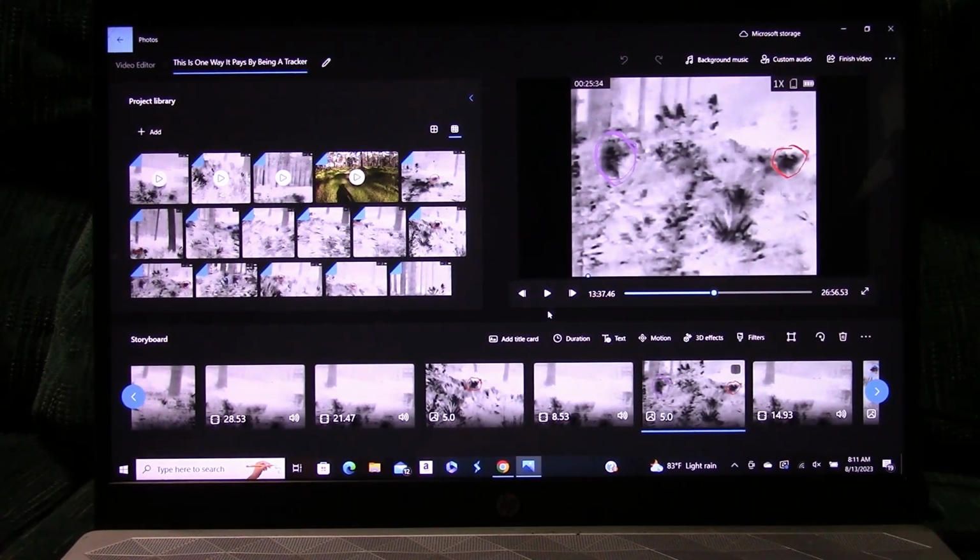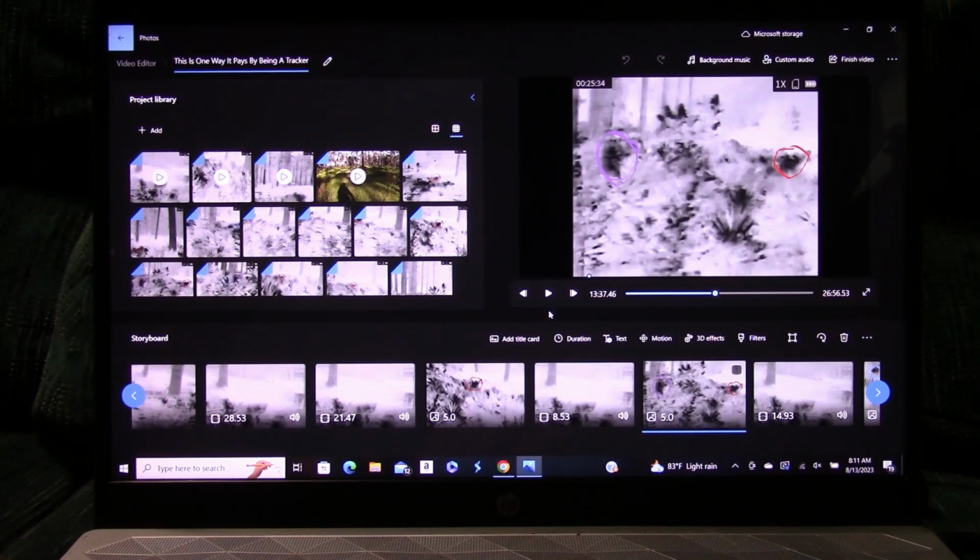Usually we show up completely black if we're down the trail a little ways away from the camera. We don't always show up completely black right up close to the camera, just like these don't. And even I've filmed deer that don't show up completely black if I'm close to them.